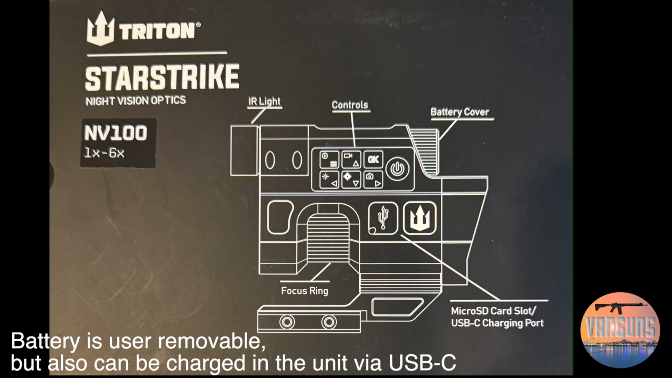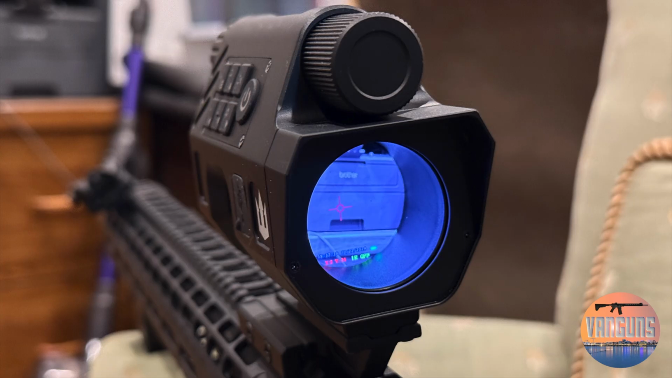So the unit has a built-in rechargeable lithium-style battery, so you don't have to use batteries. It is rechargeable. You pull the battery out of the back of the emitter, so that's kind of nice. You don't have to go buy batteries all the time.